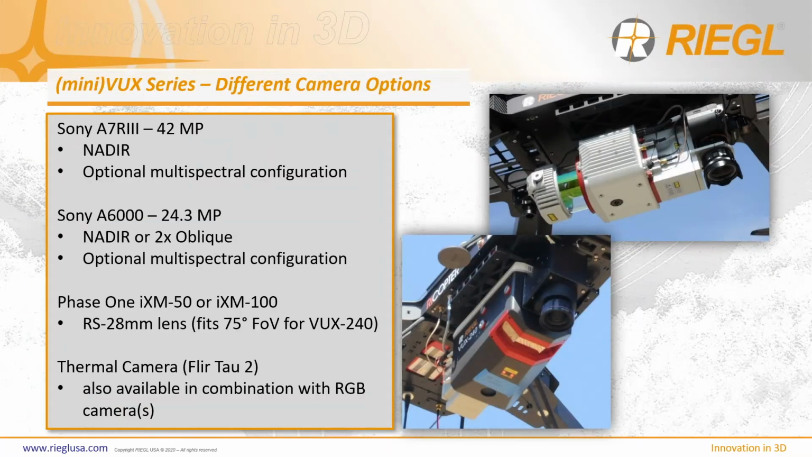After selecting the LiDAR sensor that makes the most sense for your application and selecting the appropriate Applanix IMU/GNSS, we also offer optional cameras to be co-integrated to provide a more complete solution. Specifically from Sony, the A7R3, which is a 42 megapixel camera, and the Sony A6000, a 24.3 megapixel camera, both are offered in a native configuration. And more recently, an optional multispectral lens configuration of these camera types.